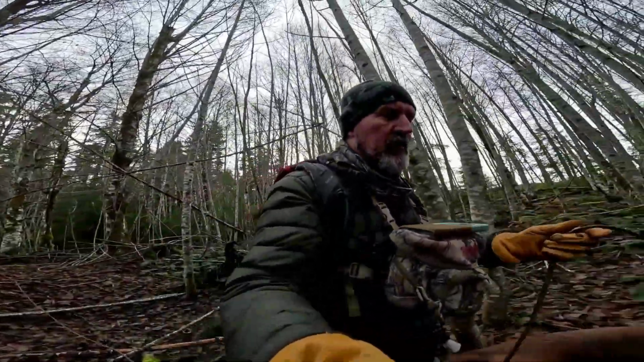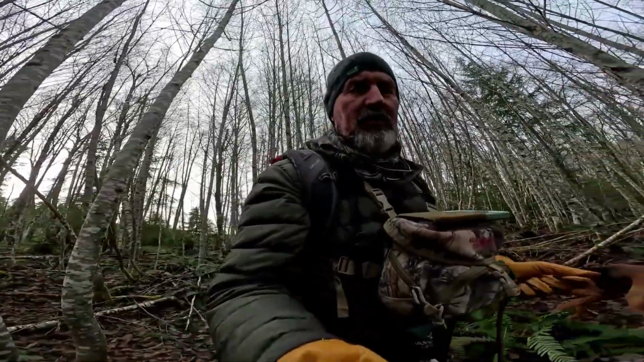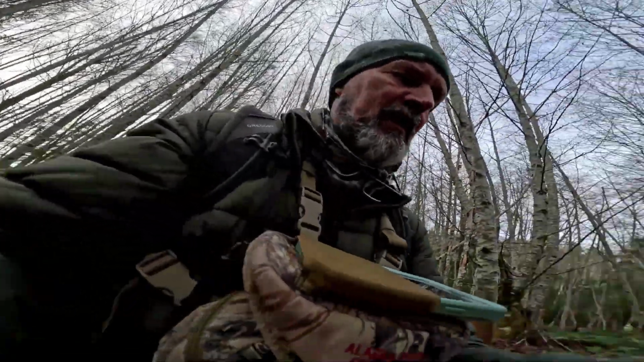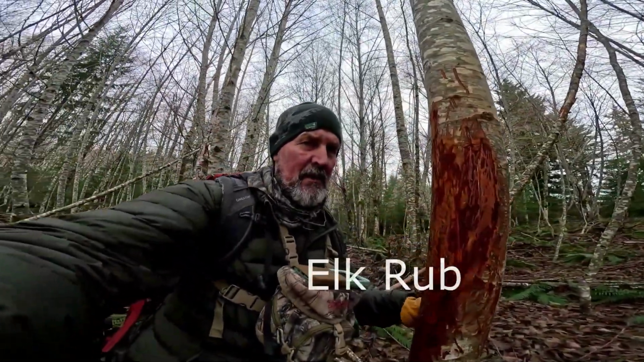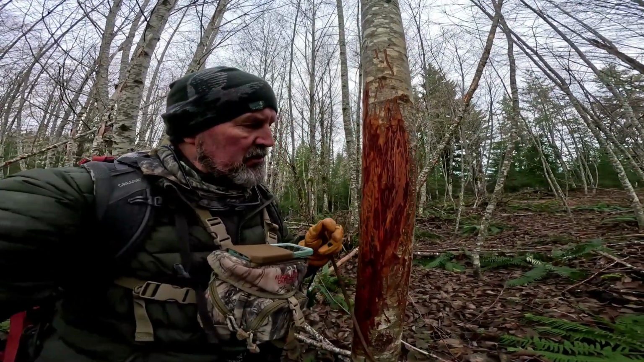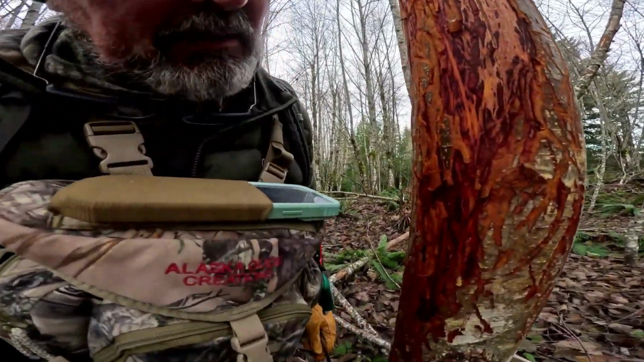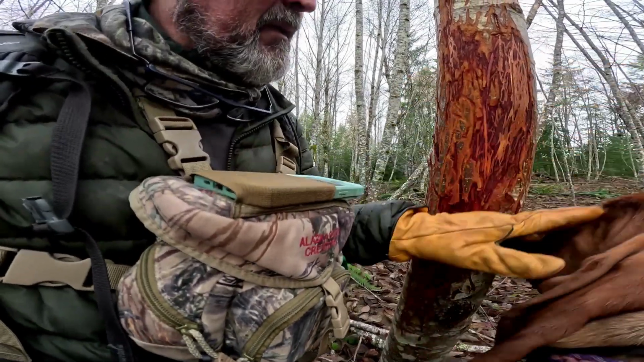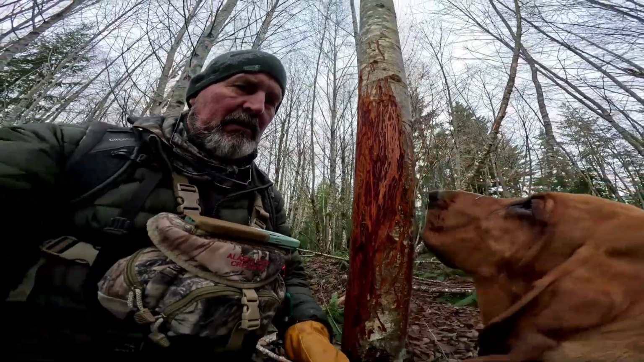So I want to take you over and see these elk rubs here. These are pretty significant. You can see they're higher up on the tree, and this one was not done that long ago. You can see there's still some bright color in the alder, and a lot of times if you look really close, hi, you smell that? Yeah, somebody was definitely on there.